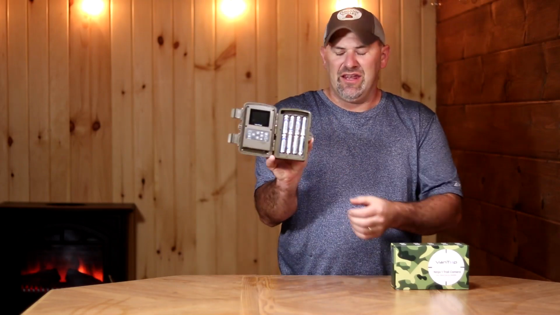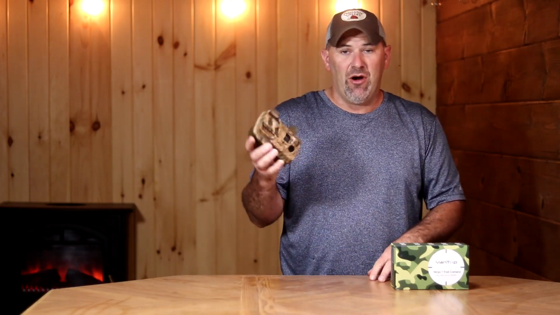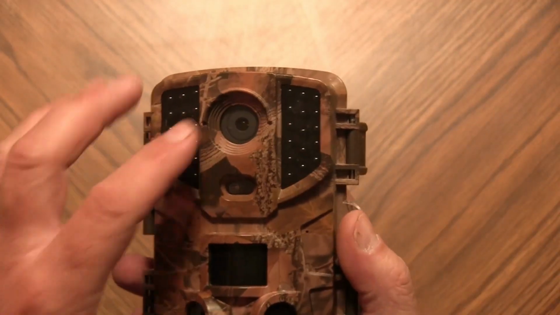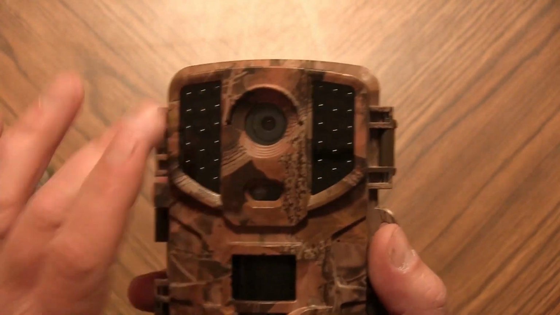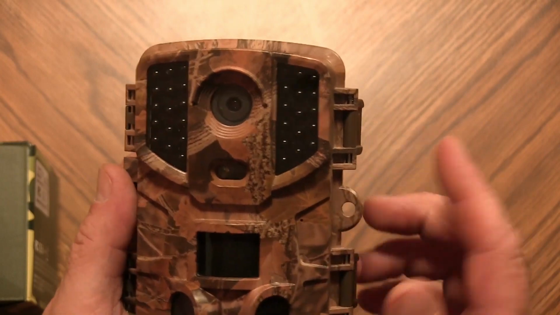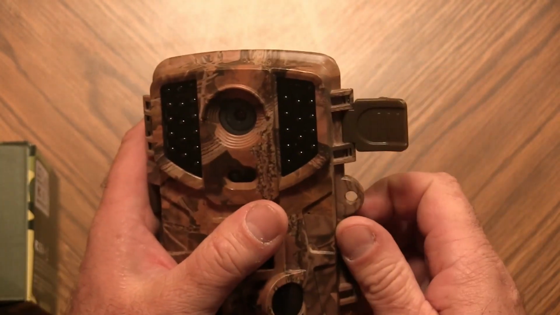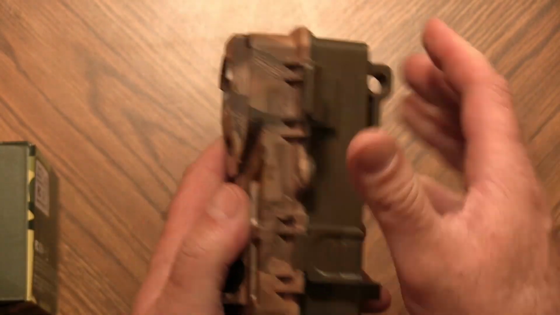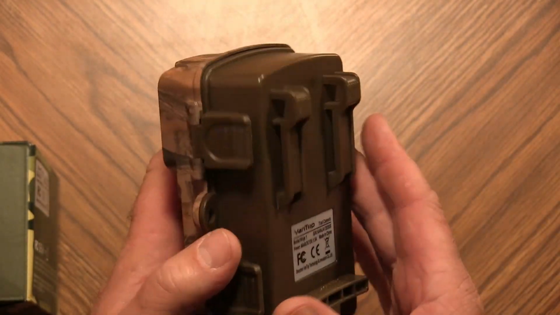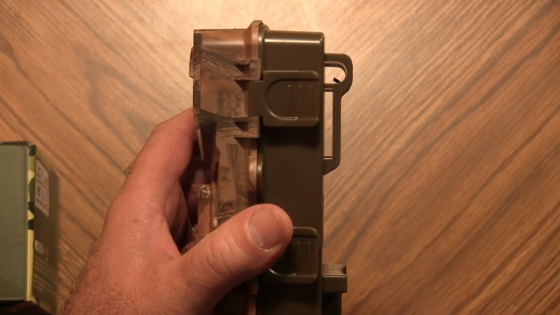So I loaded this camera up with 8 lithium-ion batteries. We're going to look at some of the settings and some of the features that this trail camera offers. So the first thing you want to remember is to take off all the coverings here that cover the lens and all the IR bulbs. That would affect the ability for the camera to take clear pictures if you forget and leave those on. Has 2 nice heavy-duty latches here. It is security cable compatible right there.